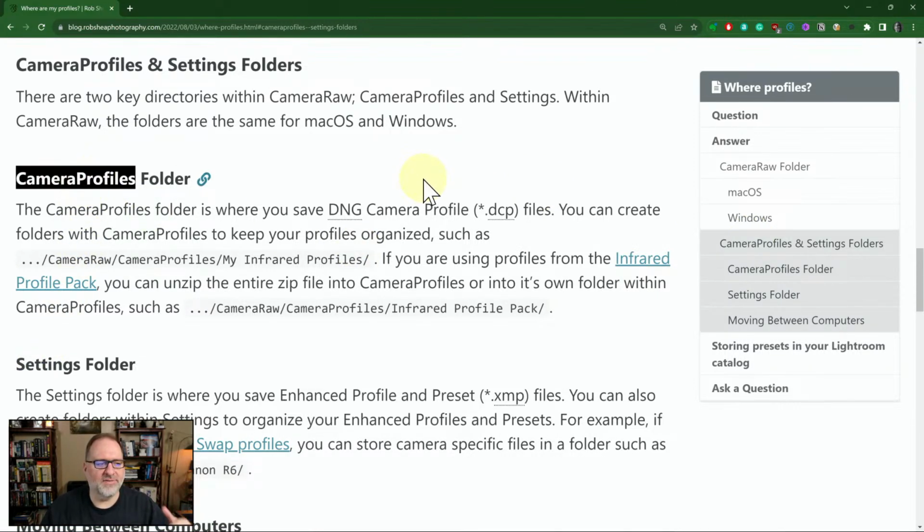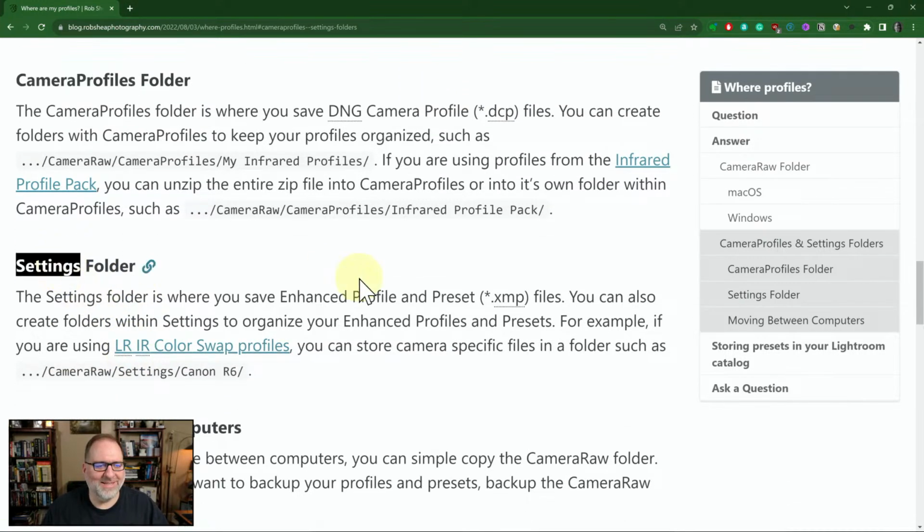And Camera Profiles, this is the folder where you're going to have your DCP profiles. So this is like if you downloaded the infrared profile pack, or if you created your own DCP files with the DNG Profile Editor, they're going to live in the Camera Profiles folder. So that's a folder you're going to want to grab and get whatever's in that folder. There may be very little in it, or it may be just the DCP files. This would be like the infrared temp -50, infrared temp -100. They would be living in this folder. So grab those files.